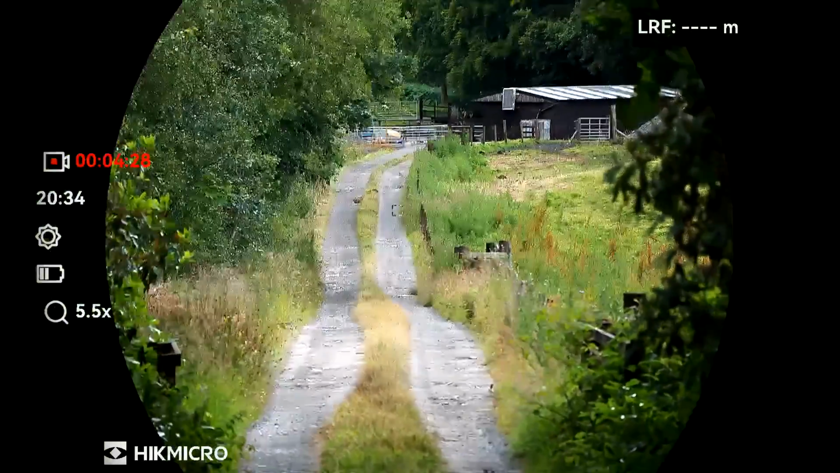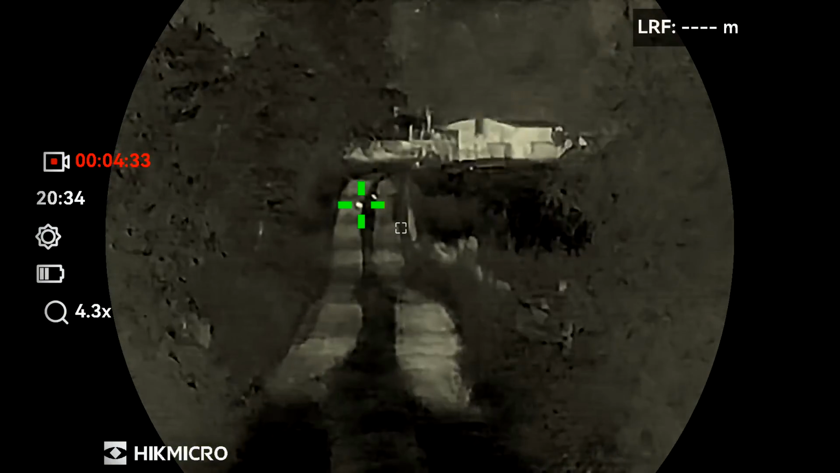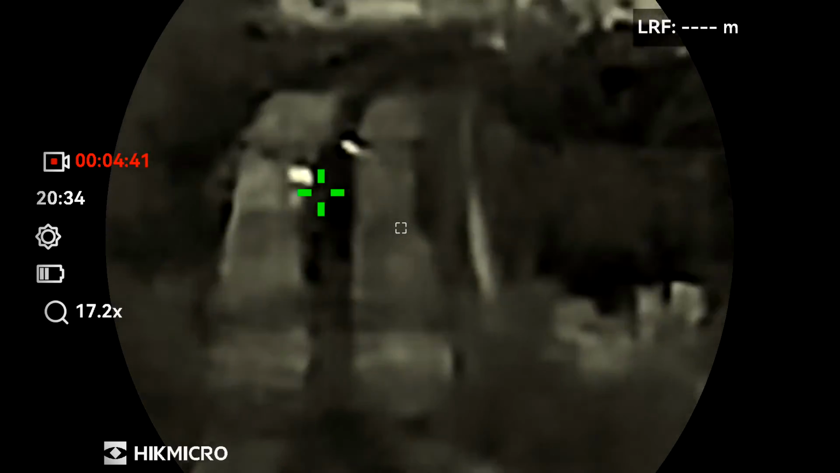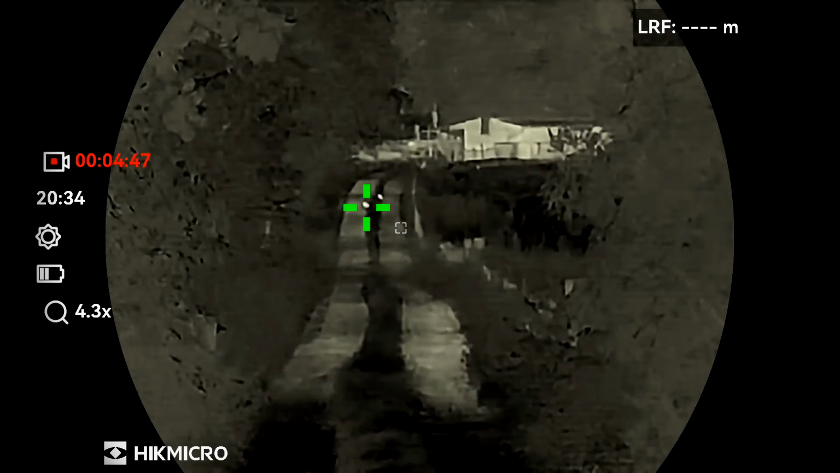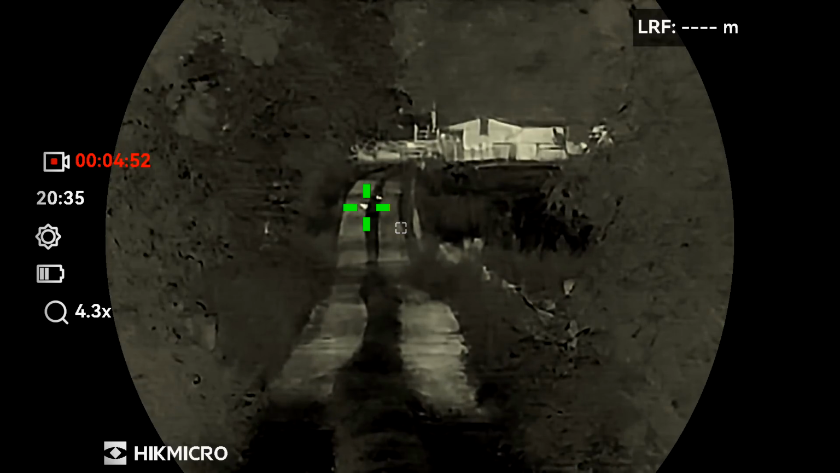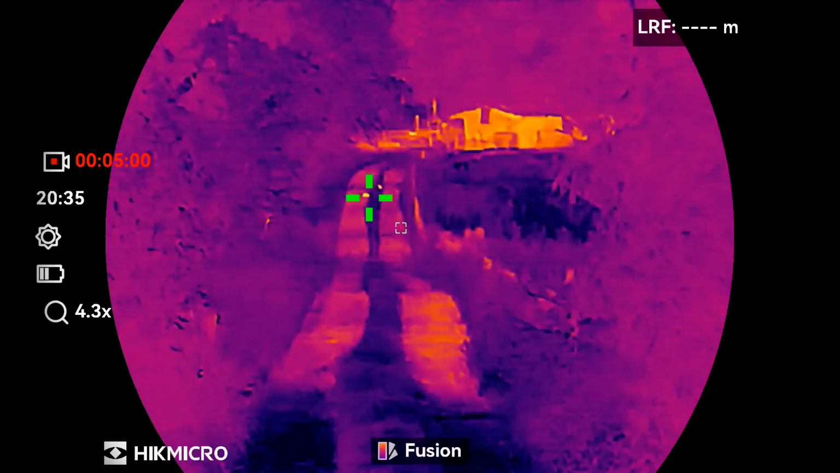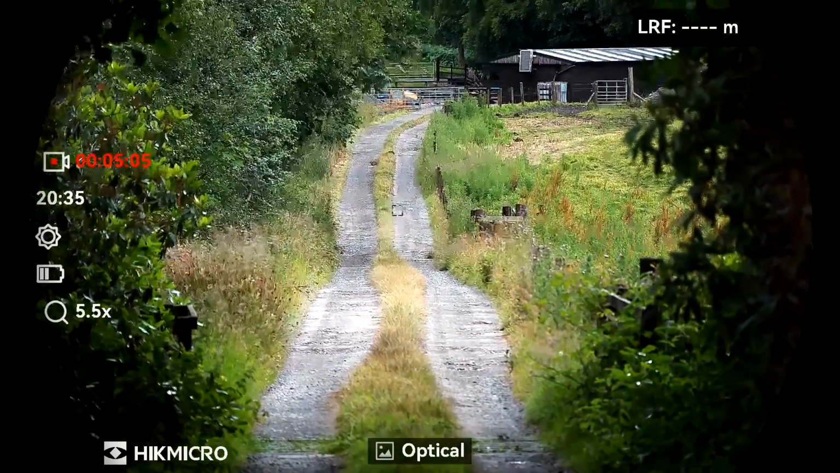So once again, into thermal mode, white hot. And while we're in thermal mode, let's just check out the zooms. We're on 4.3, which I assume is base mag. 8.6. 17.2, which is obviously way too much. And back to 4.3. I think I would always use it in base mag, 4.3 times in thermal. So white hot, black hot, fusion, red hot, and back to colour.